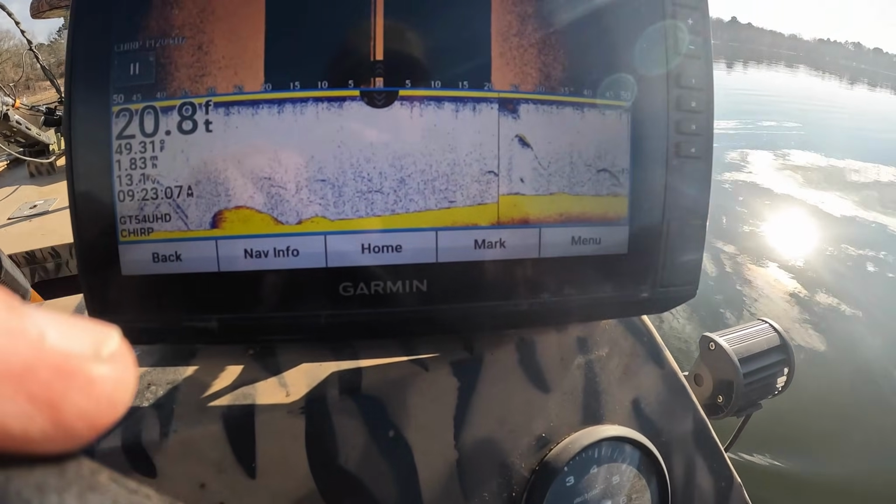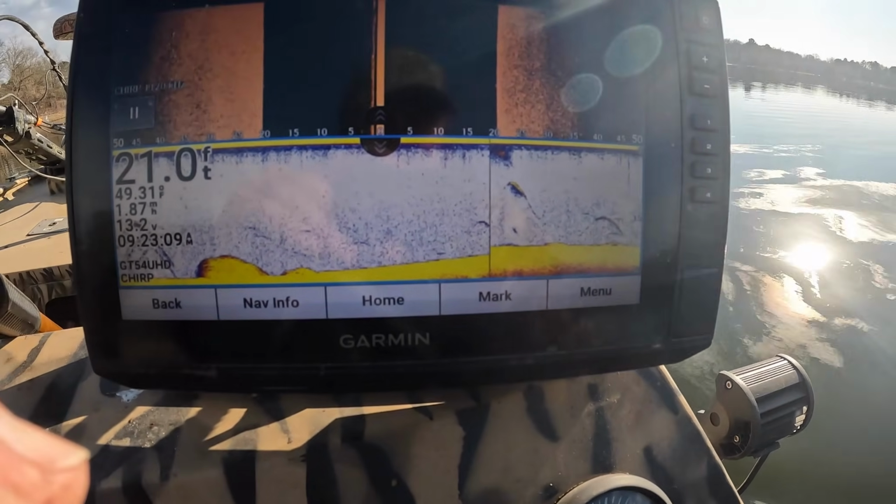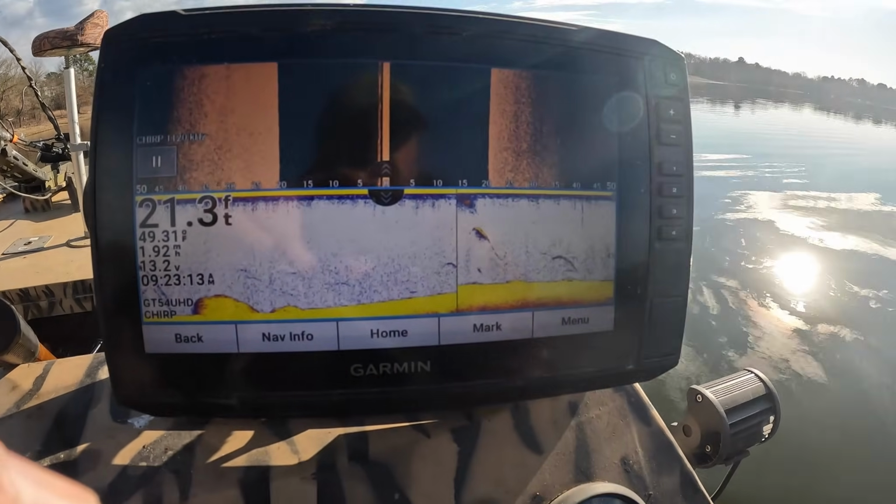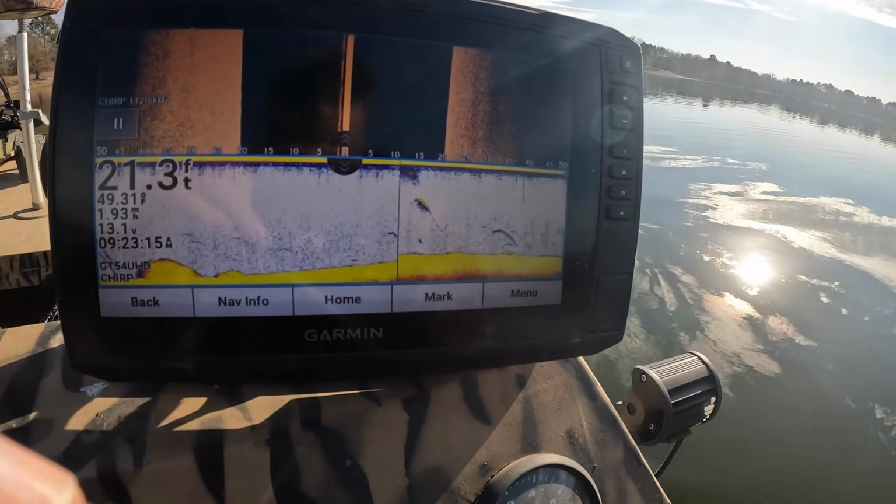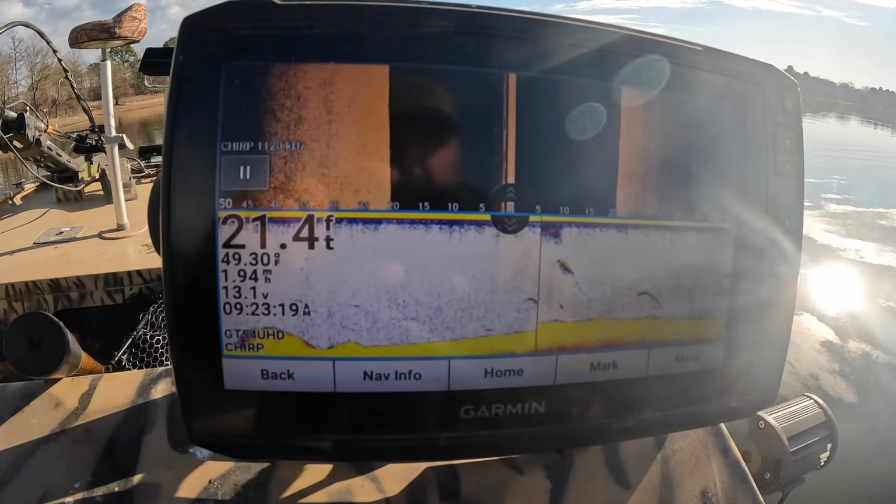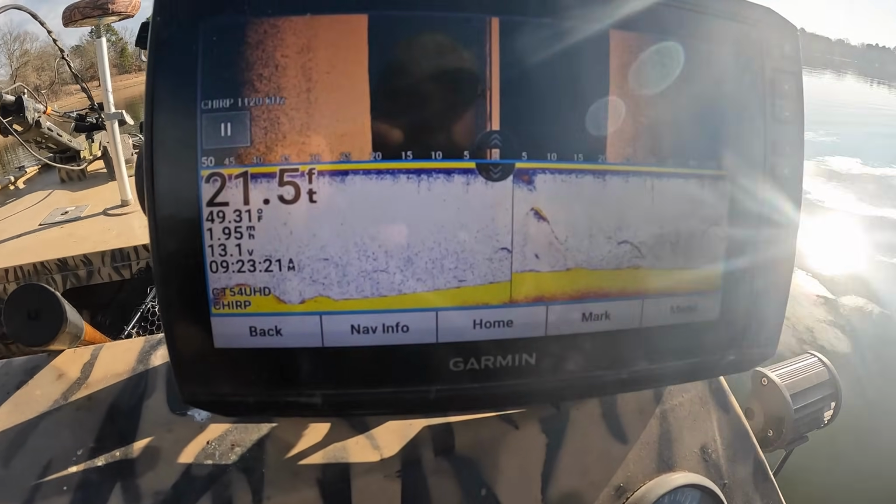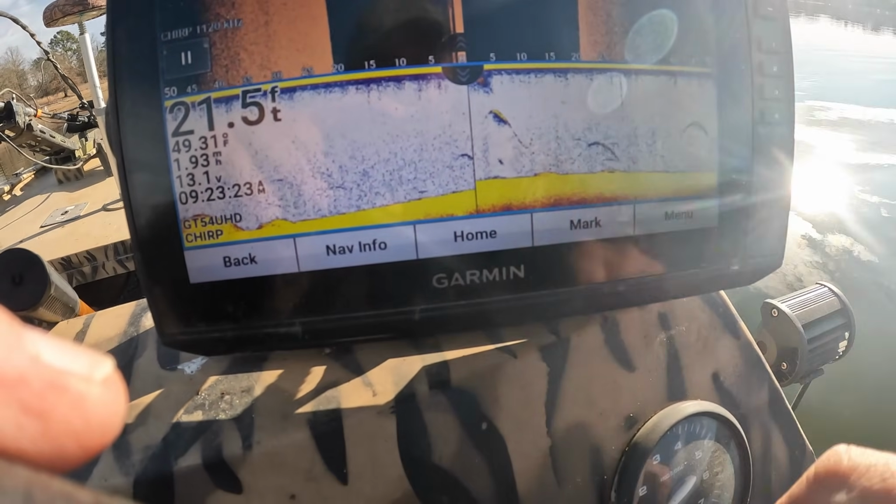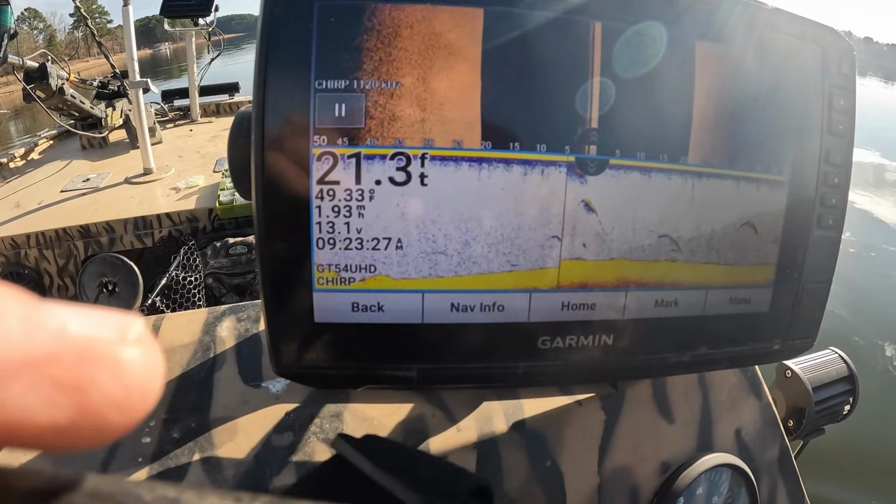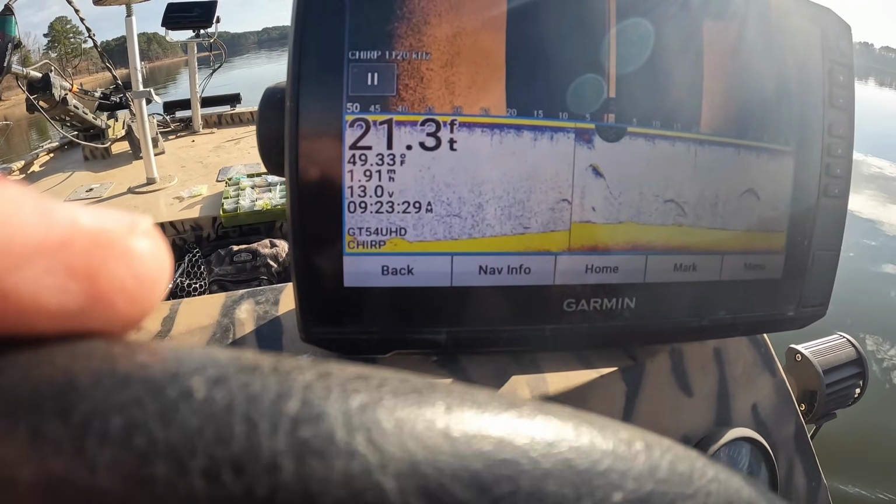I'm still not seeing what I'd really like to see, but I'm not going to give up right in here yet. I'm going to try this little spot, look around. I'm seeing a few fish on my 2D down there. That's not enough to really keep me interested.